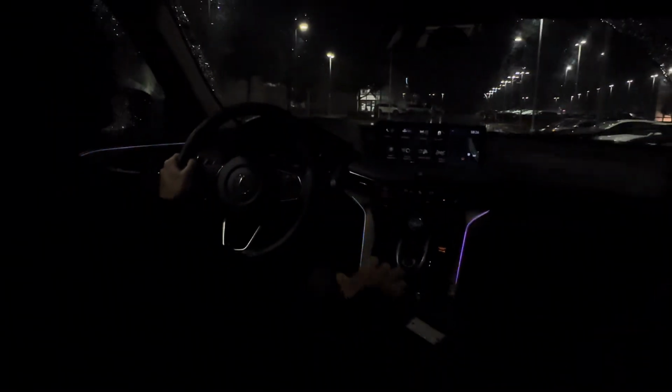You also have wireless Apple CarPlay and Android Auto, plus the screen is a lot more fluid, and when you change modes, the animation doesn't lag. It's very seamless, which is good. It would be nice if this had the heated steering wheel though.